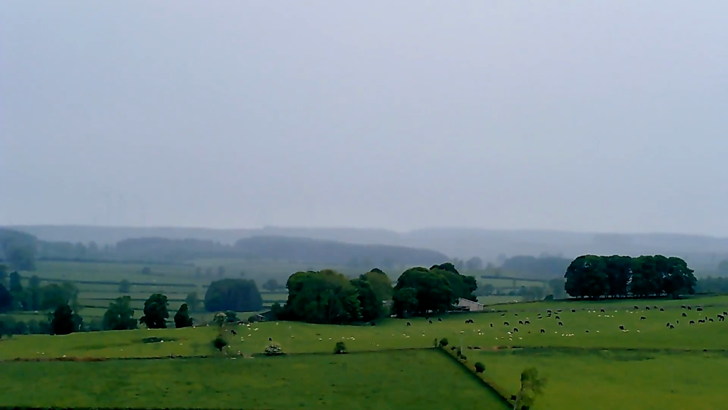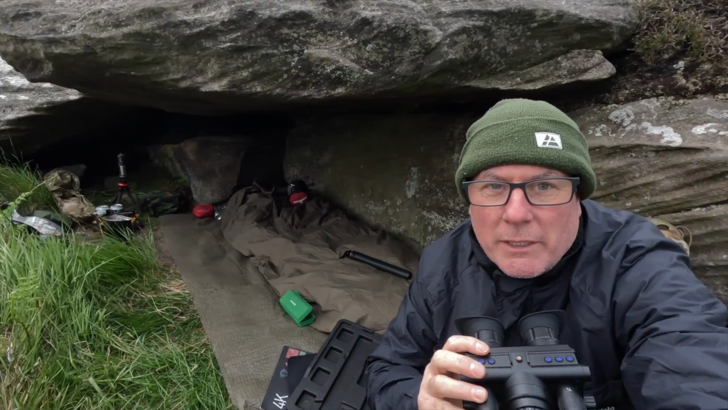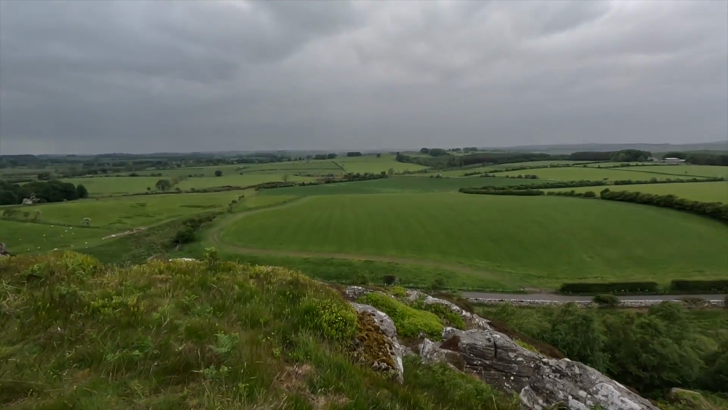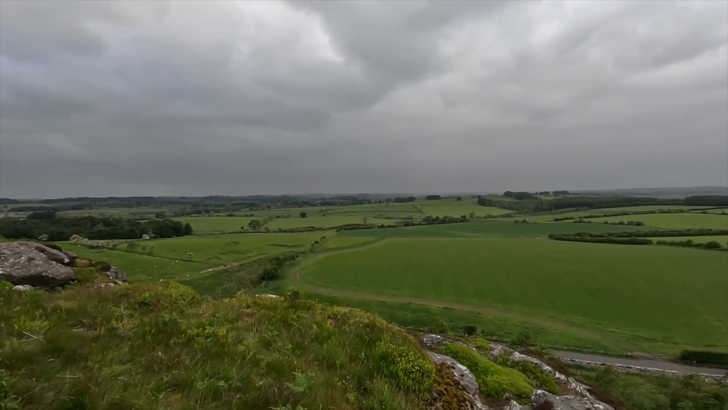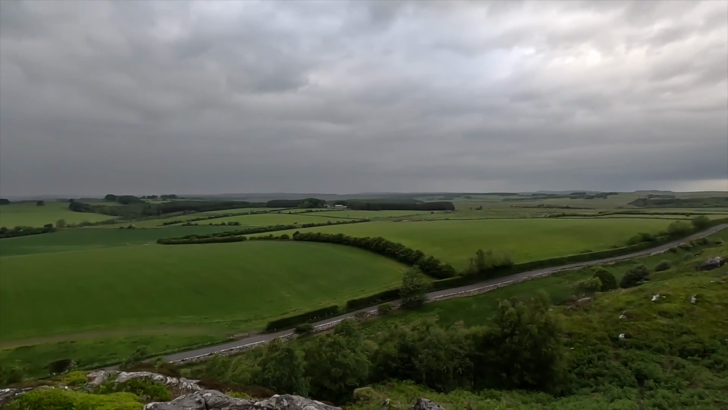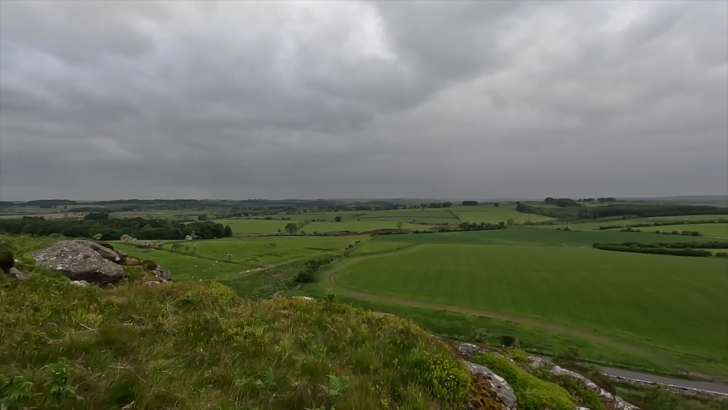Now I have got some weather coming in. It looks like it's going to start raining, so I might have to go into my little cave, so I can feel the rain coming now. So I might have to pause this. As you can see, this is my view that I'm looking at now. Alright, but the weather's just changed, and this wasn't due actually. But yeah, happy days. Right, I'll get inside the cave, and then we'll discuss this a little bit better if I can.